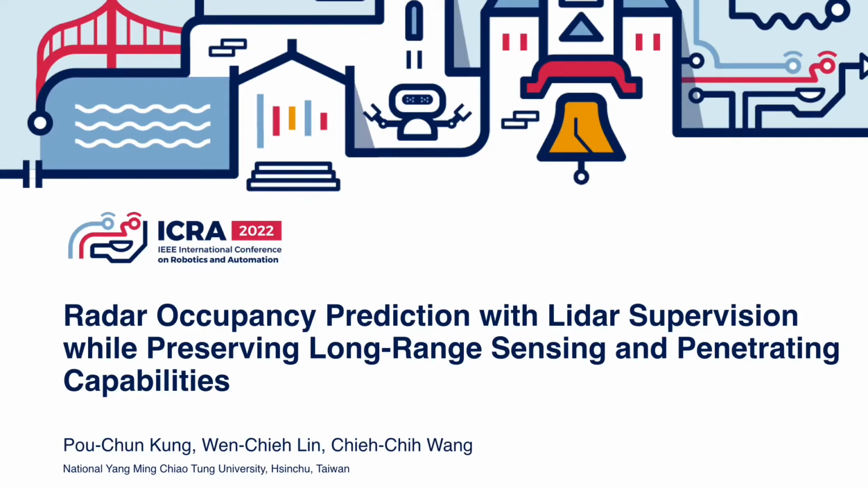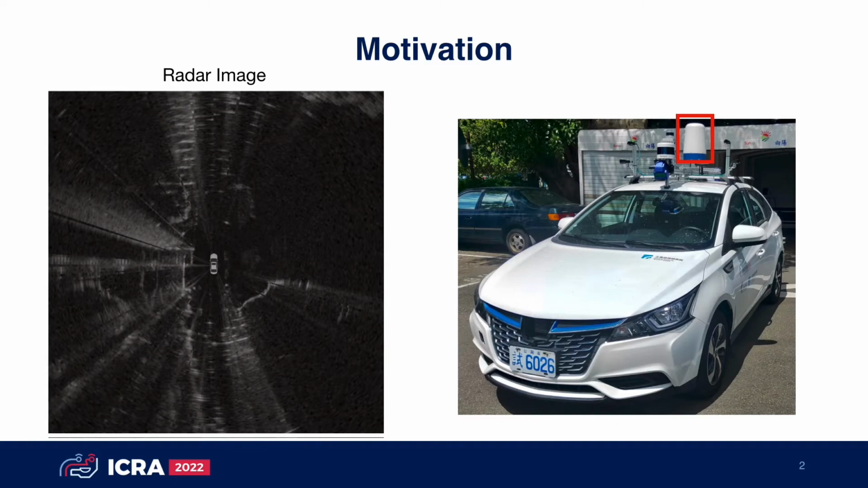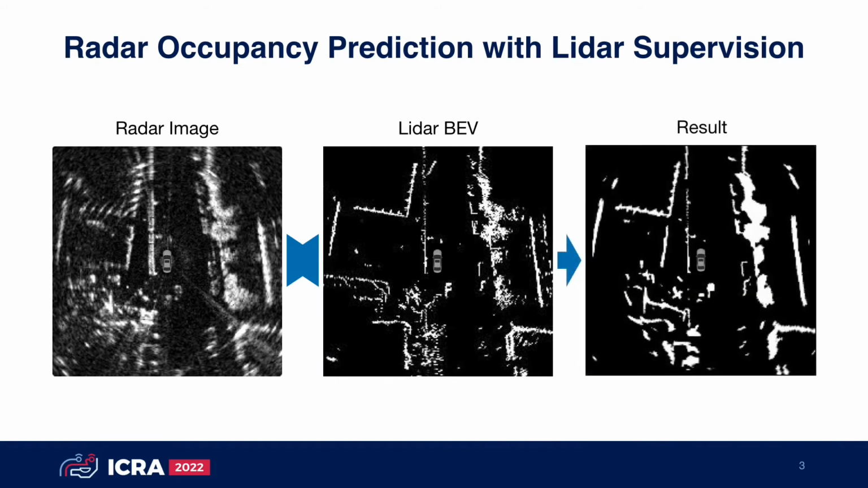Today I'm going to present our paper, Radar Occupancy Prediction with Lidar Supervision, while preserving long-range sensing and penetrating capabilities. The motivation of this work is to classify free and occupied space in noisy radar images. To achieve radar occupancy prediction, we train a UNet network with Lidar supervision. This is because Lidar provides more precise measurement with less noise.